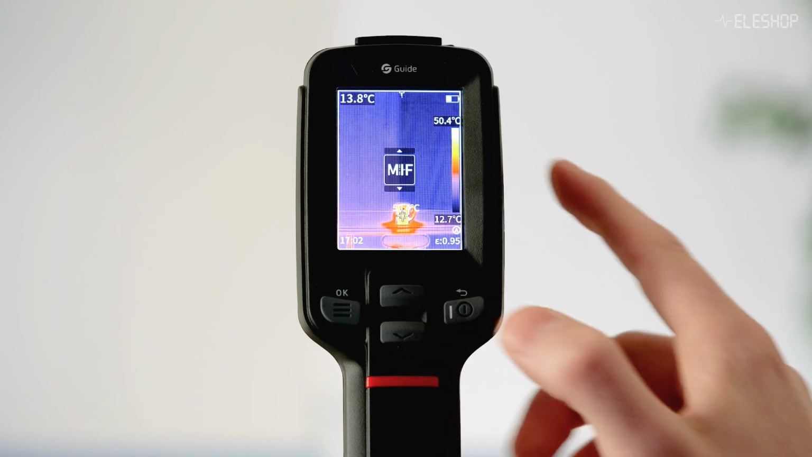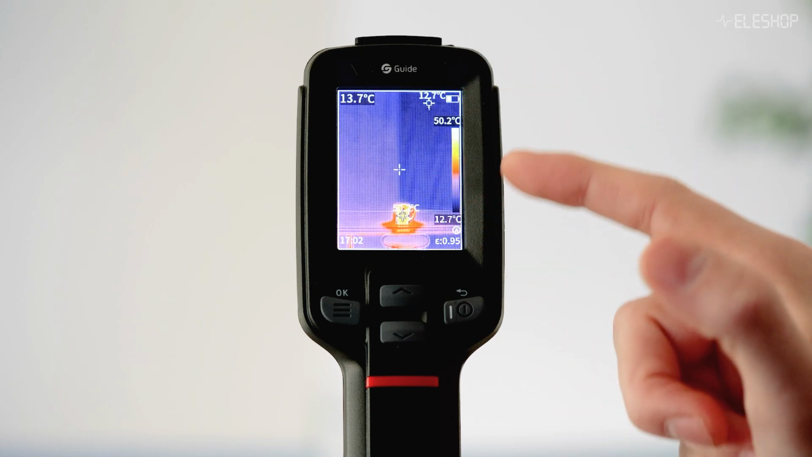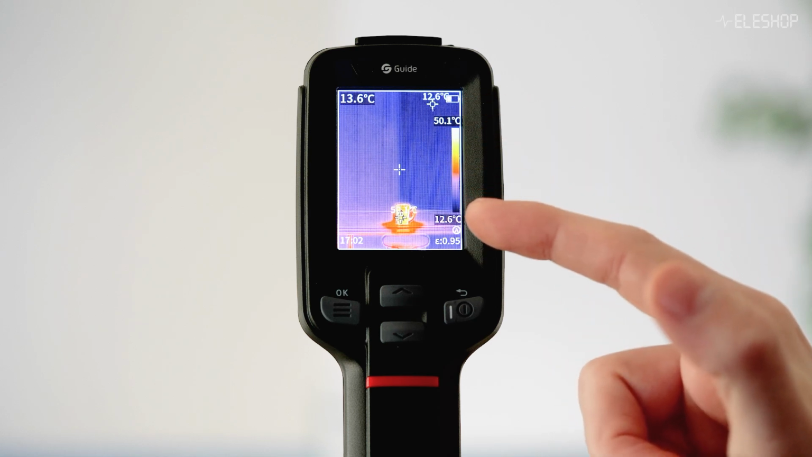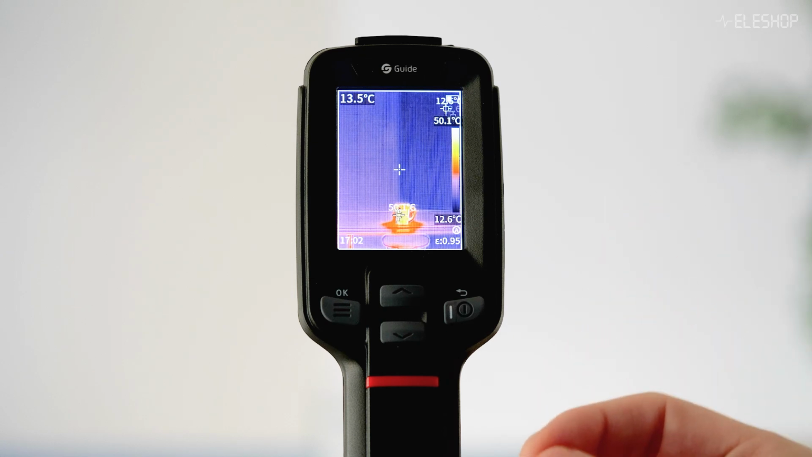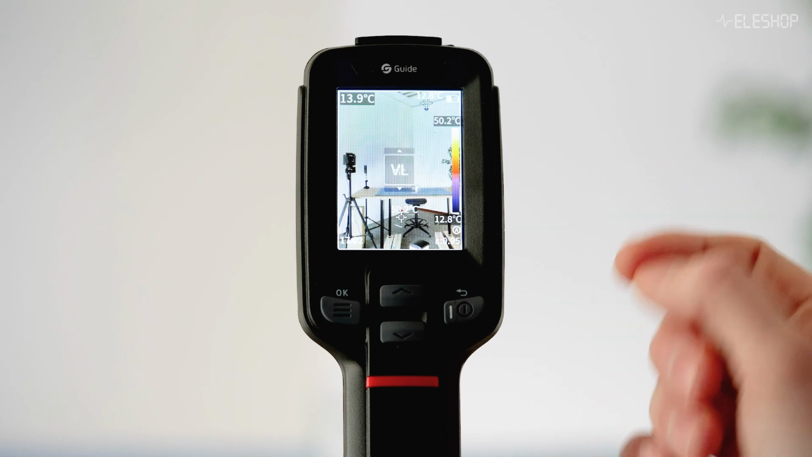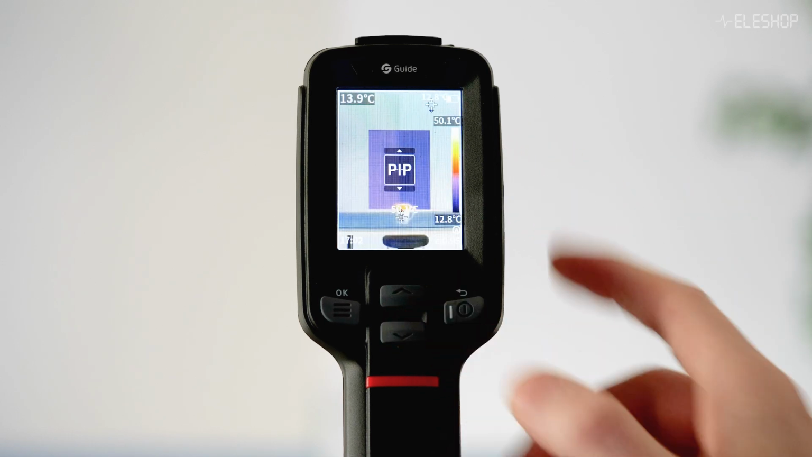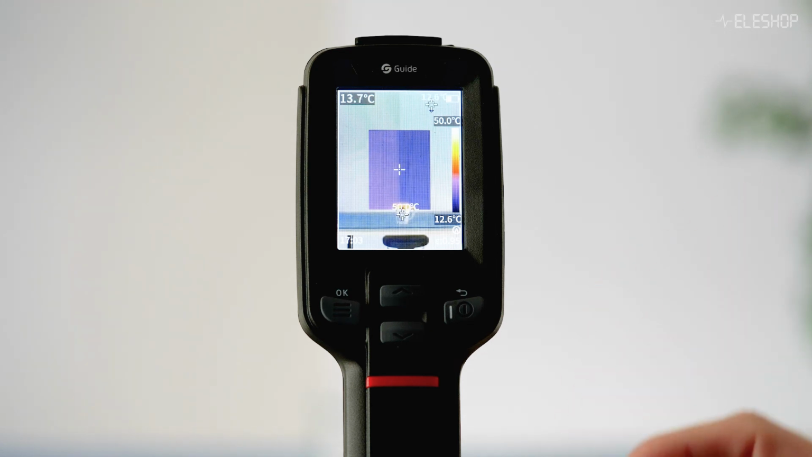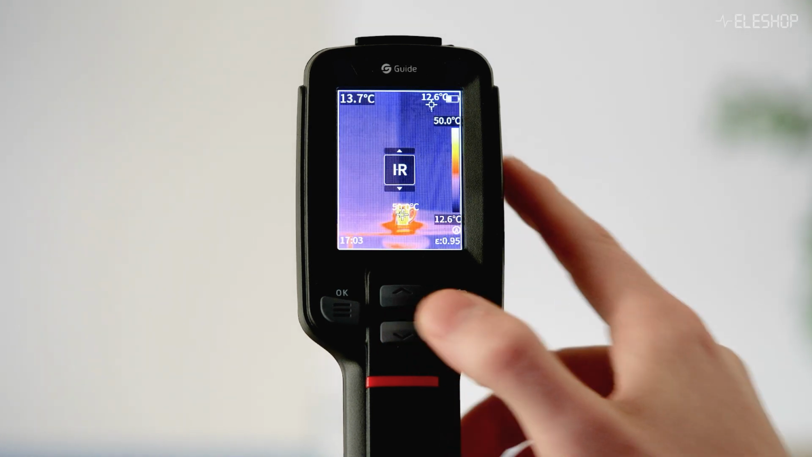But also here we have fusion mode, which is quite nice. How it works is it uses the infrared mode and the visible light mode, and it stacks those together, which showcases way more details, which can be super useful in practice. Other modes that it has are visible light mode, not much practical use for this, and picture-in-picture mode. I really didn't use this much in practice, but maybe for somebody it can be useful. Okay, let's put it back in infrared mode.